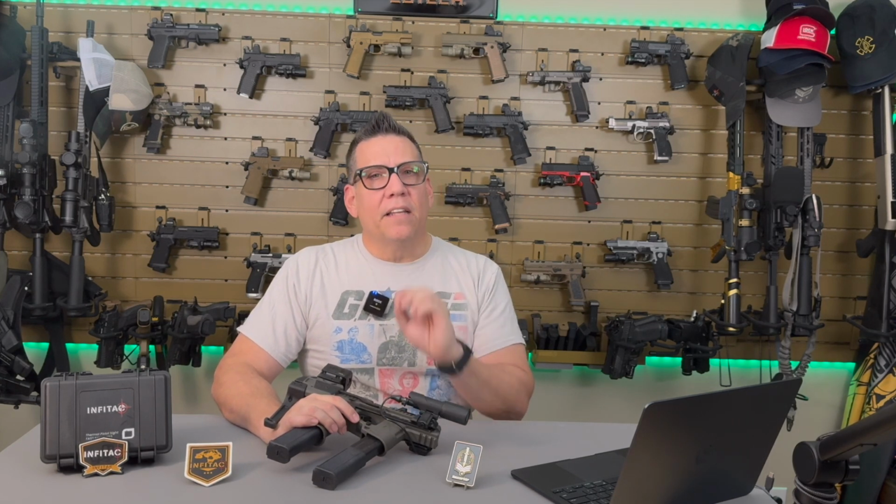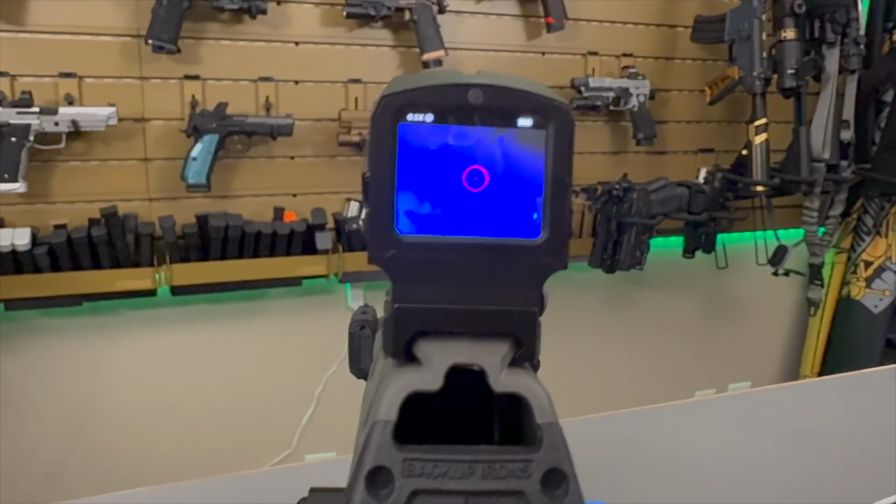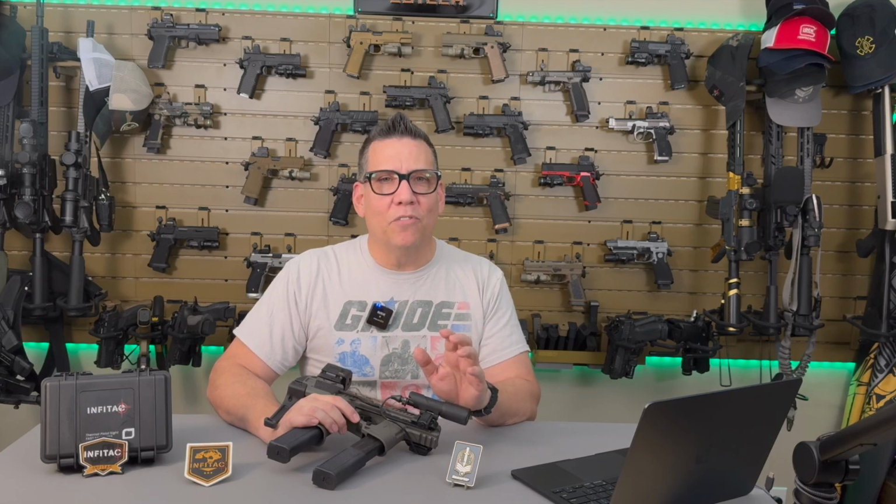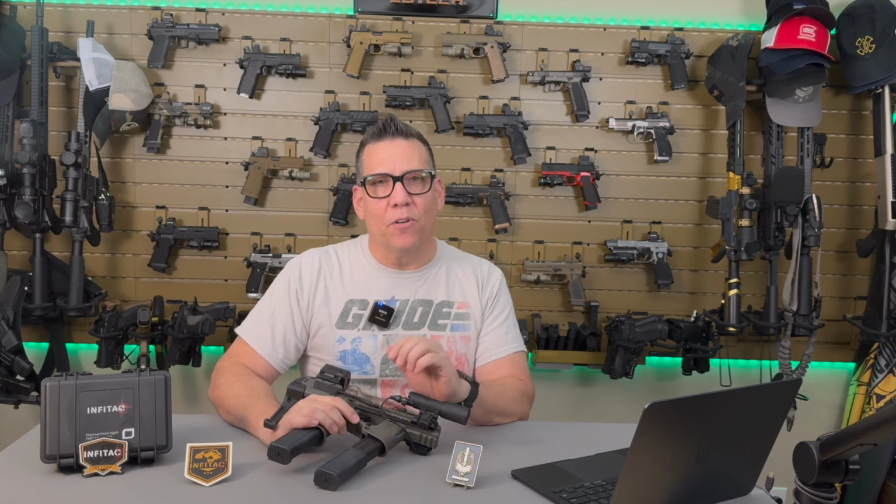Speaking of weight, let's talk about the design and build quality. The FMP13 weighs in at just 4 ounces, so it's not going to bog down your firearm or mess with its balance. The material here is 7075 T6, which is high strength aluminum, exactly what you want for something that needs to hold up under rough conditions. It's waterproof and dustproof. It's also shockproof, handling up to 1200 Gs of recoil.